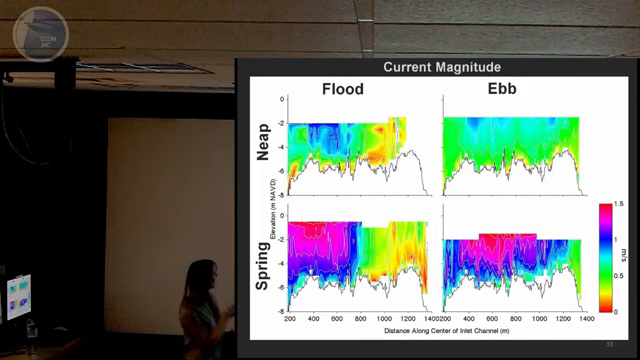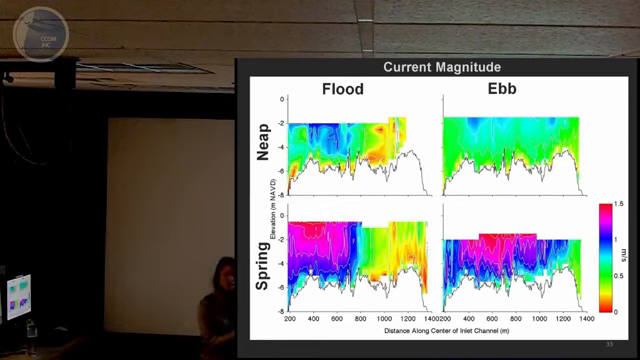The other obvious observation from these plots is that during flood tide, the currents actually accelerate around 800 meters along the channel, and that actually lines up with the end of the northern jetty. So as the currents and waters move onshore, they get trapped by the jetty and accelerate into the channel.